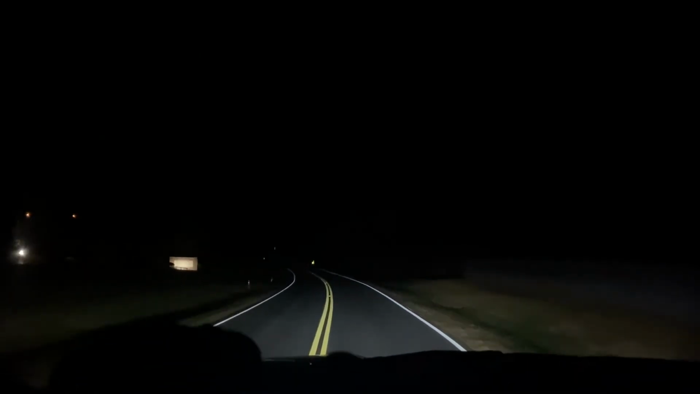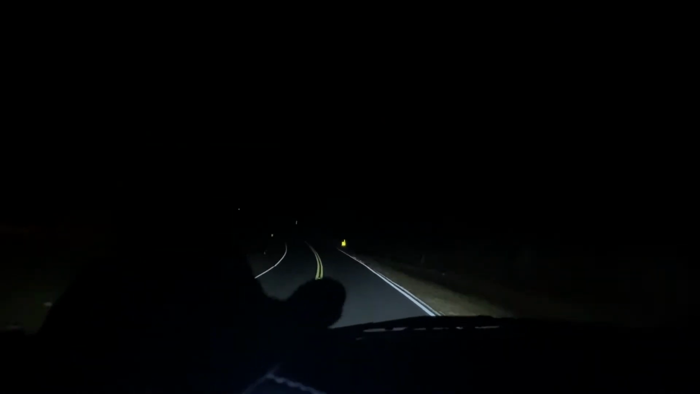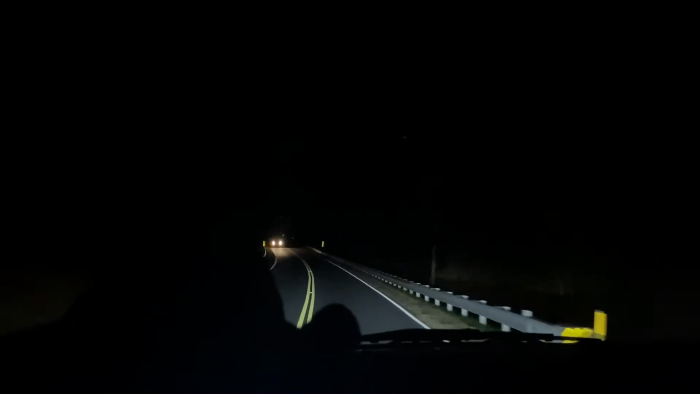I just wanted to hop on here and make a quick video and show y'all what it's like driving 50% tint at night. And right here I'm on this dark road. There's really no other lights besides, obviously, other cars coming. So this is what it's like driving 50% tint at night. And honestly, it's really not even bad.